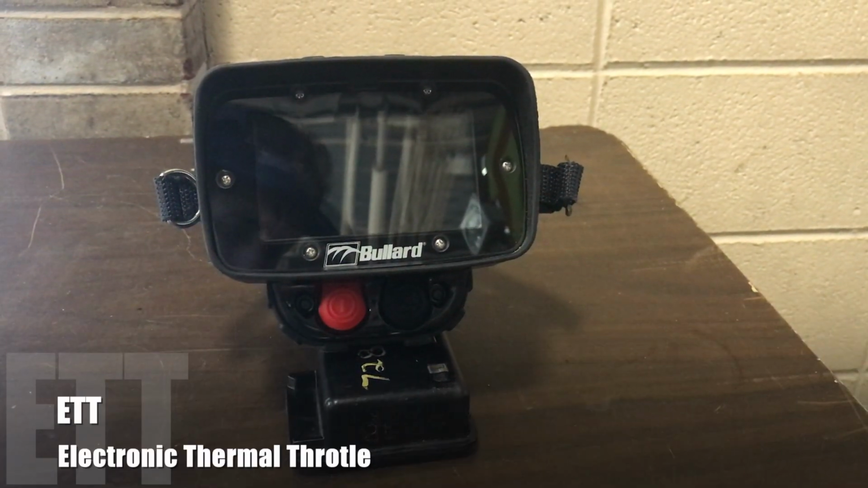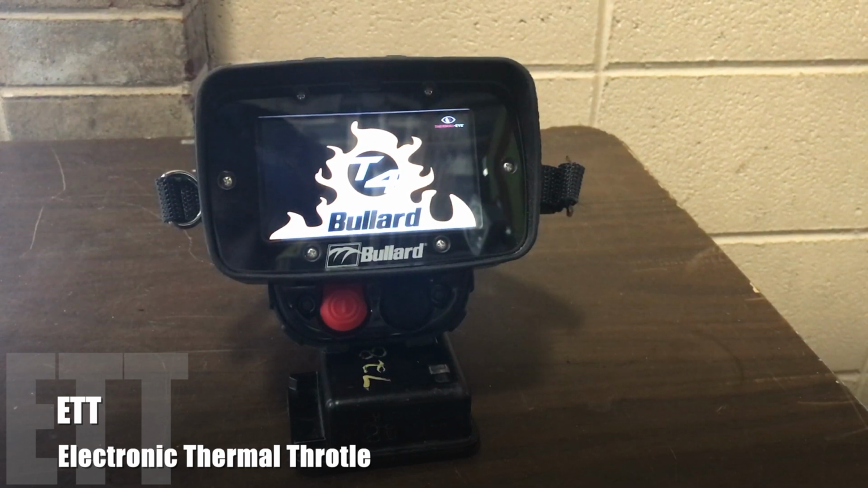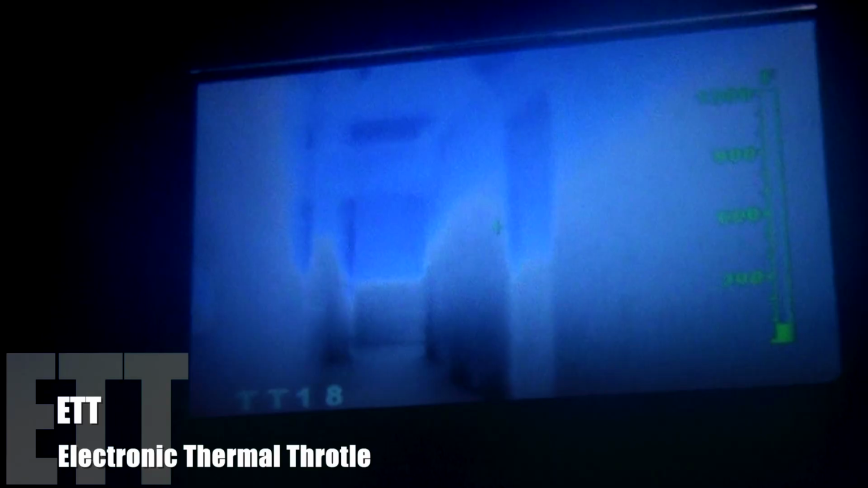One added feature of the T4X is the electronic thermal throttle, or ETT.